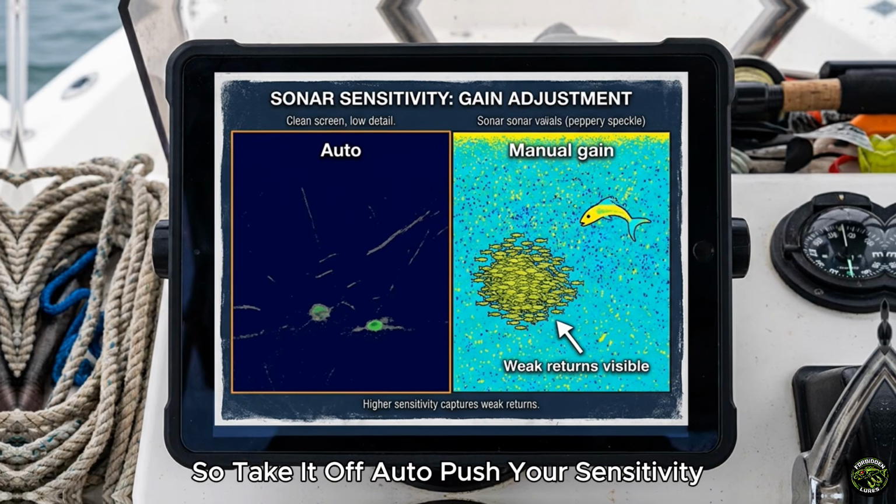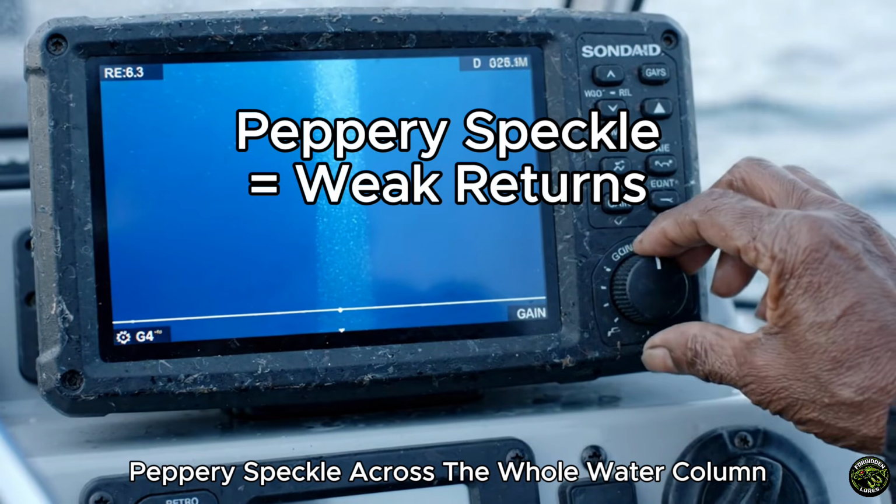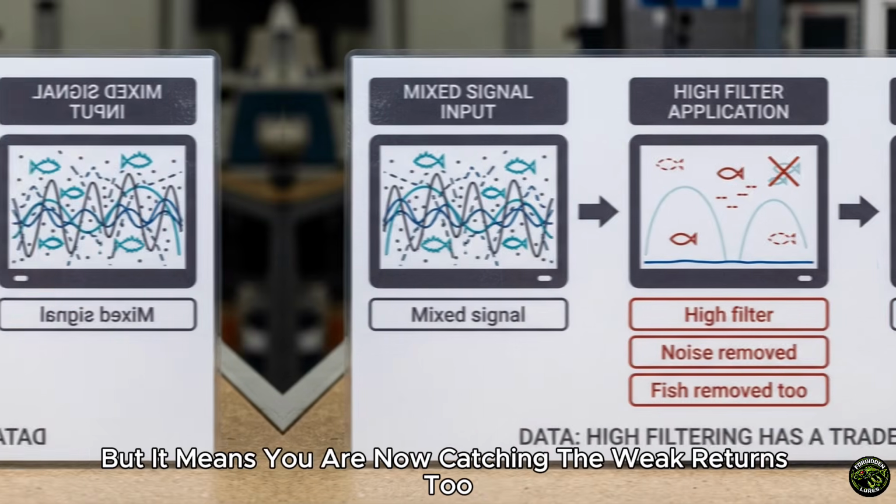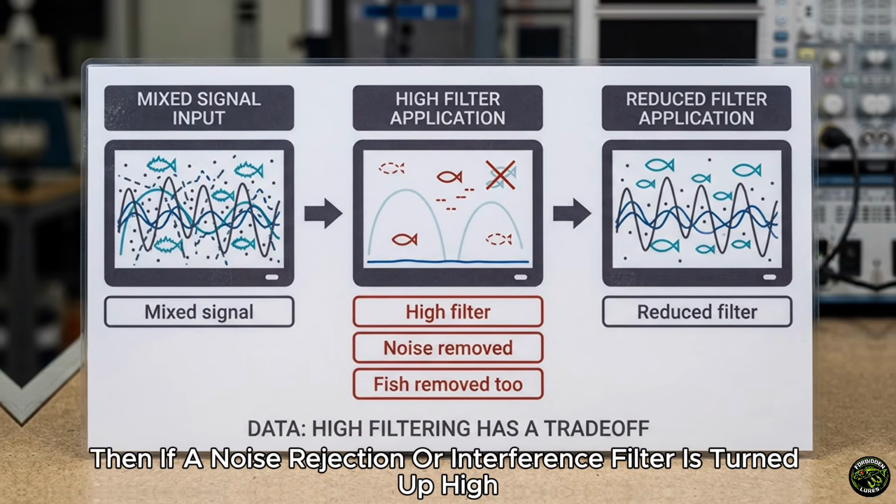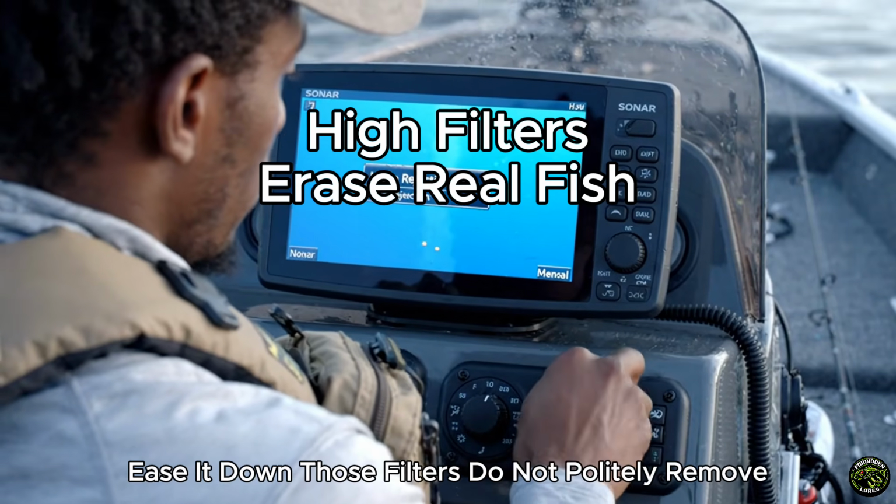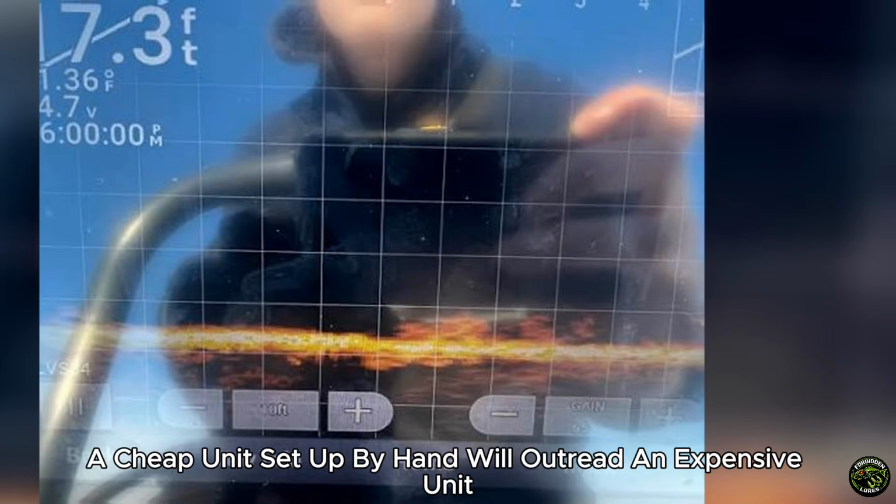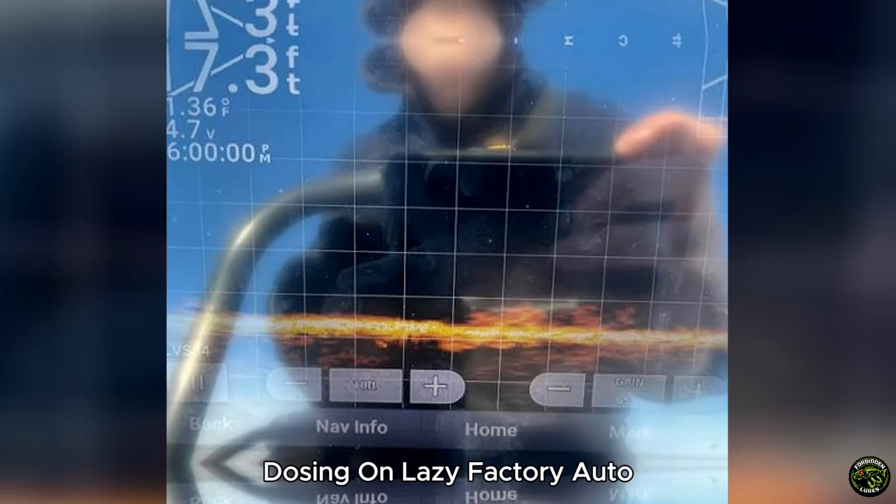So take it off auto. Push your sensitivity, your gain, up until you see a light, peppery speckle across the whole water column. That speckle looks like noise, and a sliver of it is, but it means you are now catching the weak returns too. The bait and the singles auto was hiding. Then, if a noise rejection or interference filter is turned up high, ease it down. Those filters do not politely remove only noise. They scrub out real, faint fish along with it. A cheap unit set up by hand will outread an expensive unit dozing on lazy factory auto.